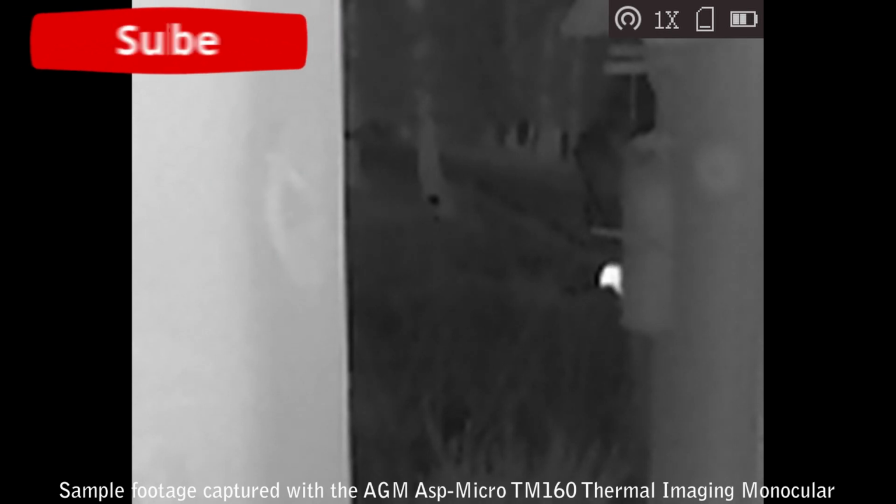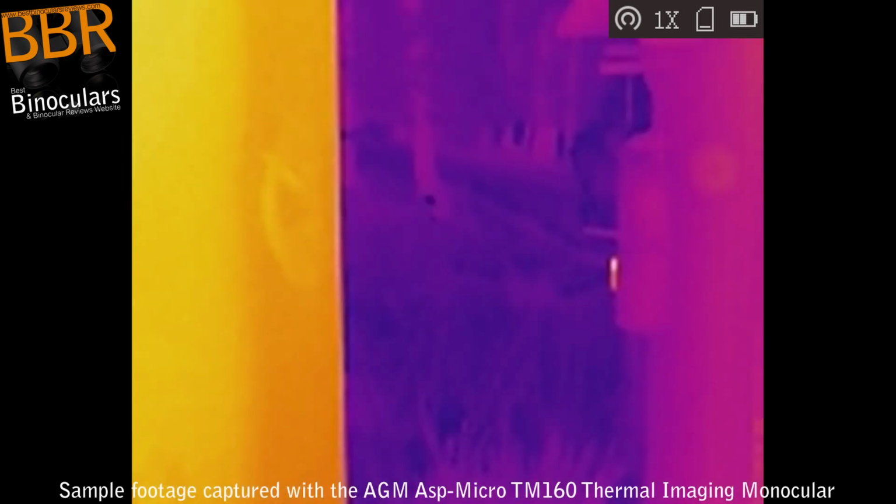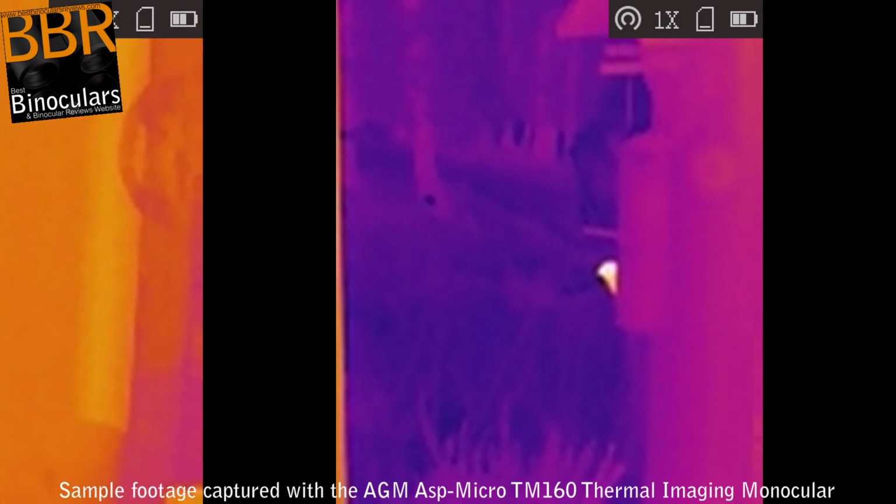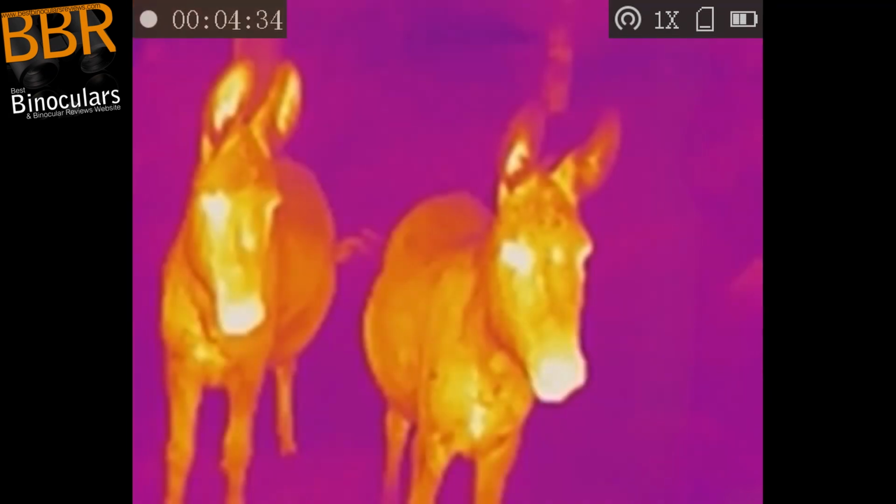Also, just to point out that the line that you can see on the left hand side is actually the window. And as you can clearly see, the window from the inside of the house is actually quite warm, whereas all the light coming from the outside is quite cool. Also interesting to point out that when the window was closed, the actual bird was invisible to the device. So even though we could clearly see it with our eyes, the ASP-Micro was only seeing the heat bouncing off the window and not the actual bird behind it.